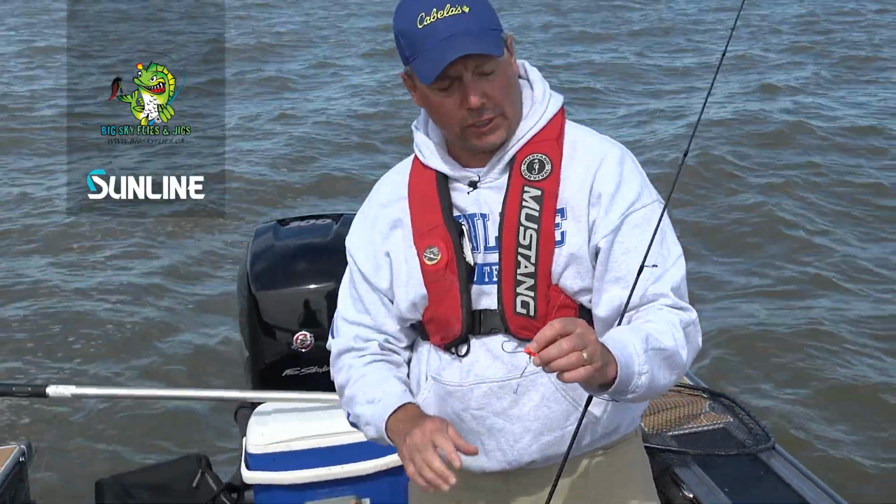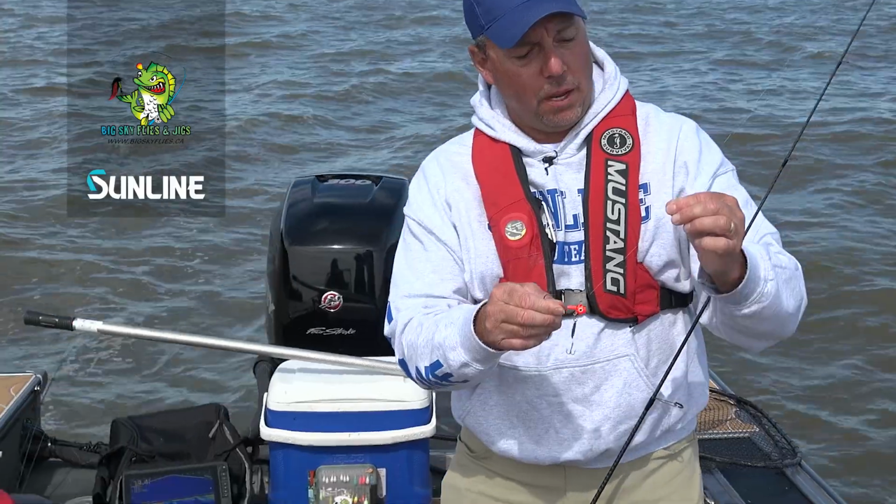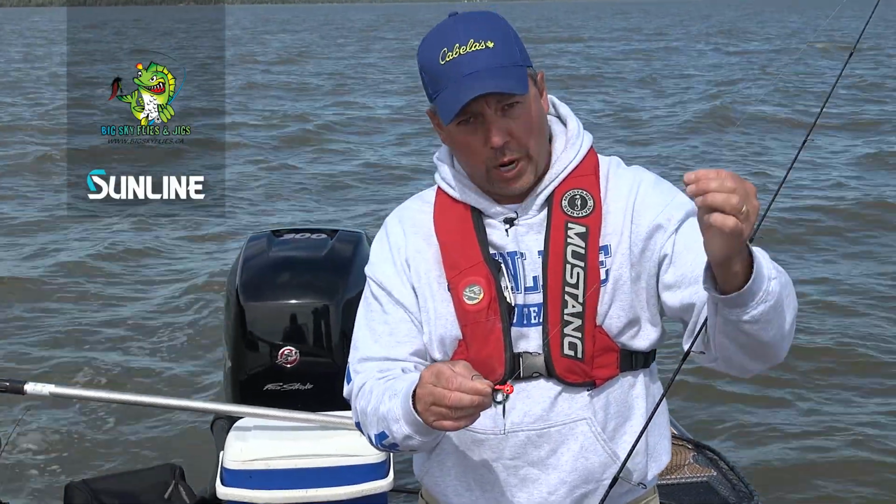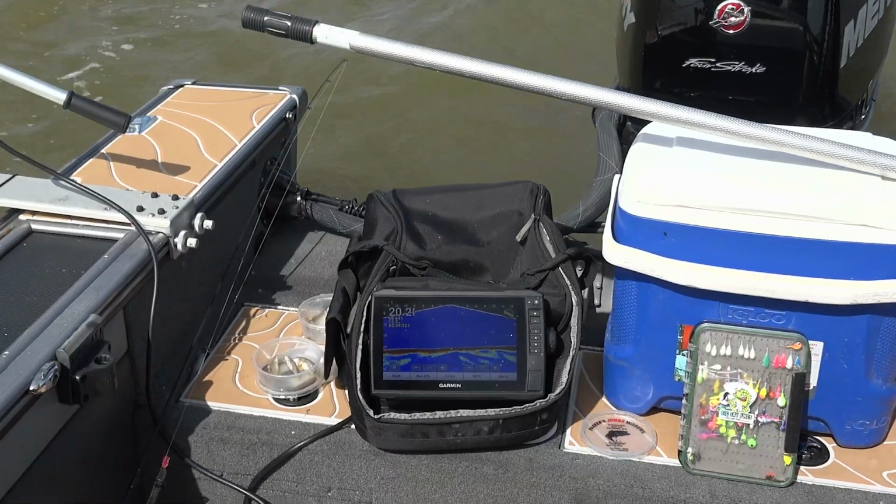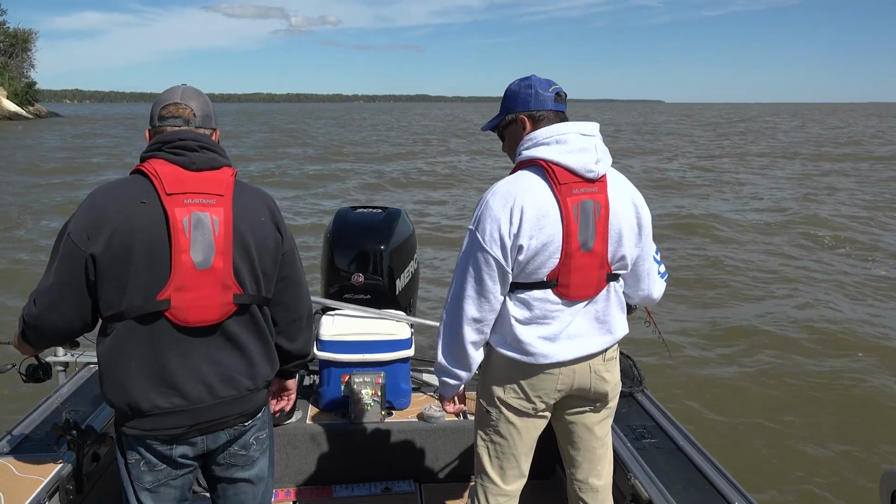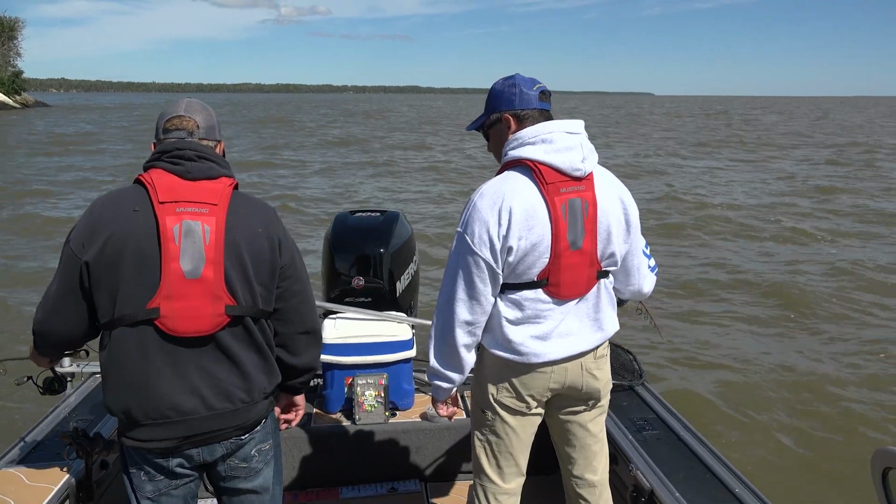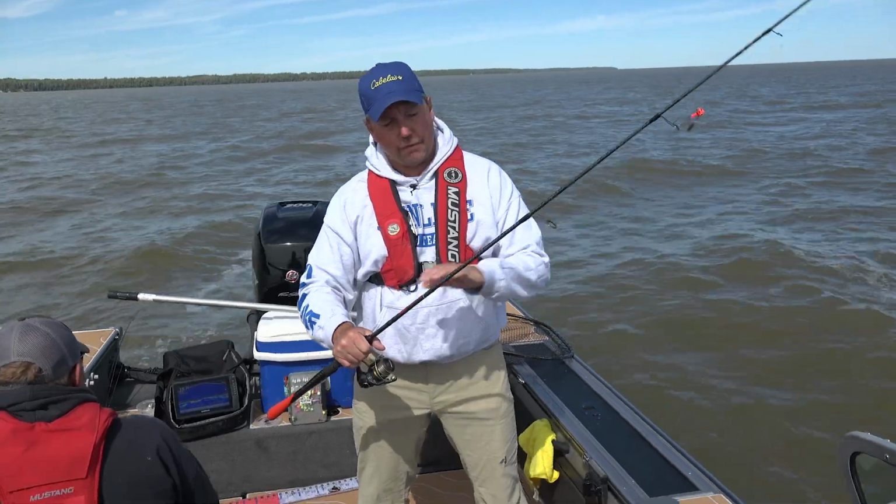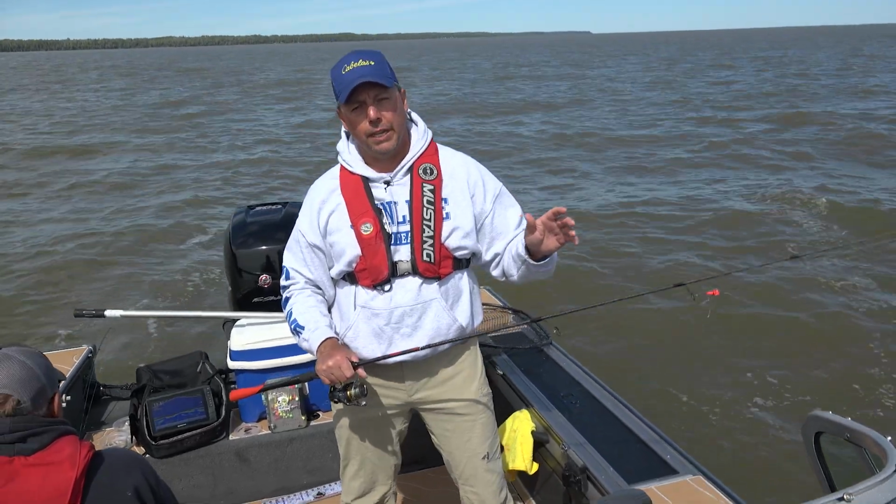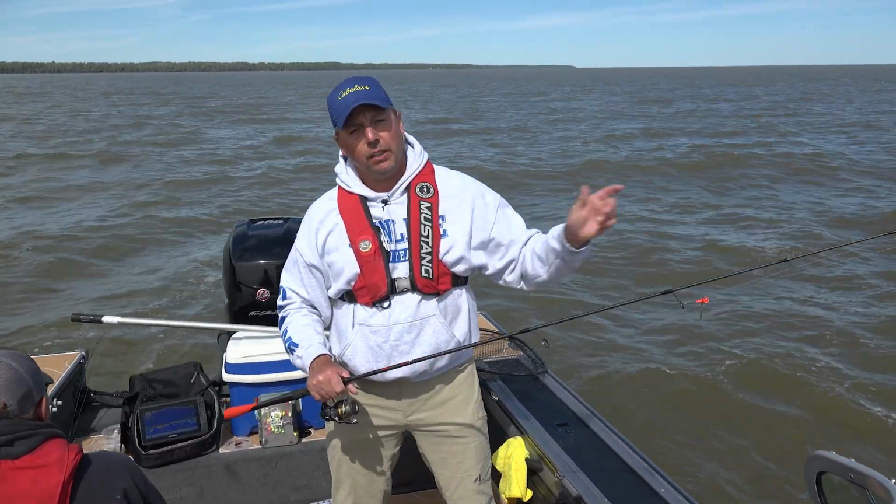Paul is not fishing a stinger hook. Got a 12-pound fluorocarbon leader from Sunline, 20-pound braid from Sunline. Once we spot the walleye on the live scope, we stop, jig them for a bit, find the active fish. Just keep moving with the active fish, vertical jigging, and we've been picking up some incredible greenback walleye here in mid-August, Lake Winnipeg.